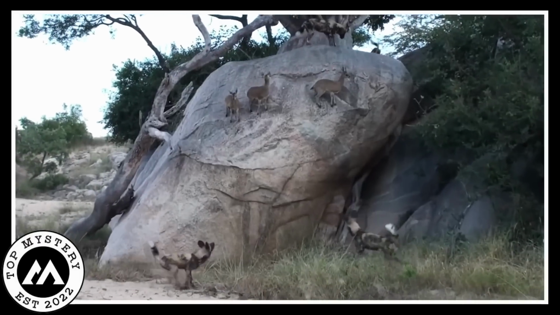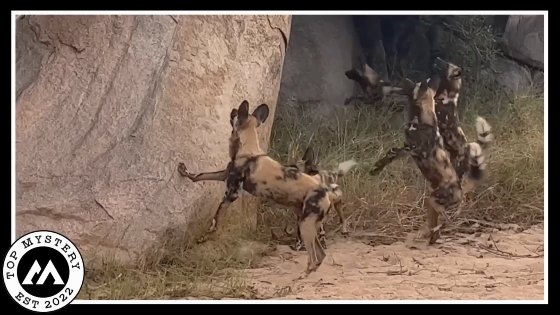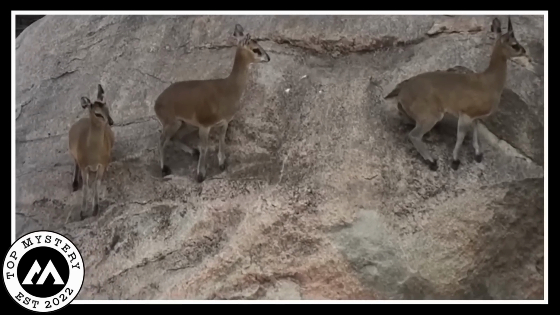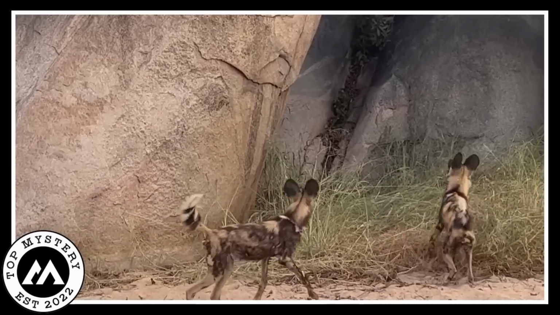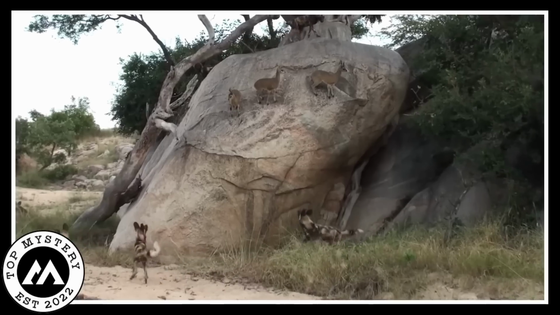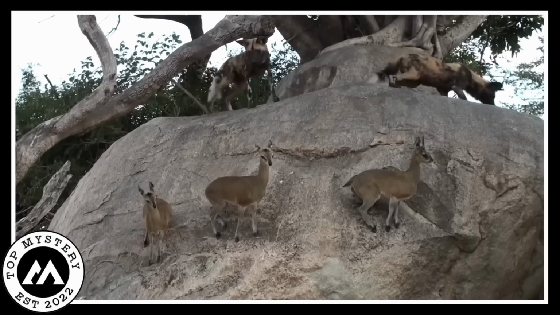Wild dogs attack. In this wild video, a trail camera captures a bunch of wild dogs going all Mission Impossible on a group of goats. Picture this. Goats chilling on a rock, living their best goat life. Wild dogs, on the other hand, are plotting some serious goat chasing business. Now, the goats aren't on just any rock. It's like their fortress, their VIP area.